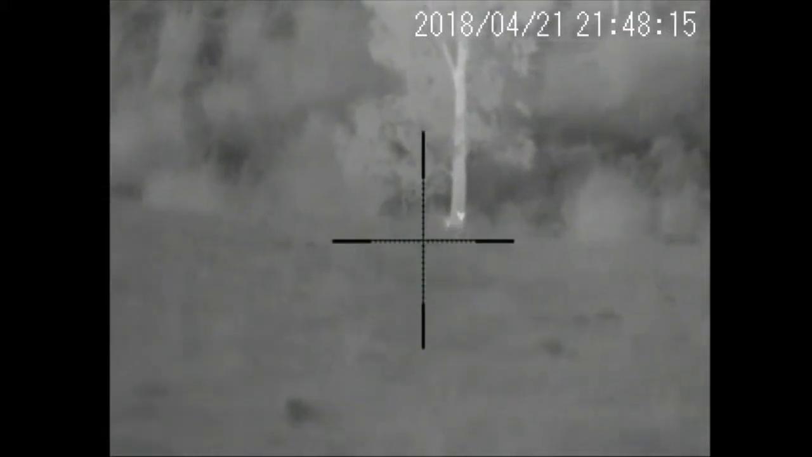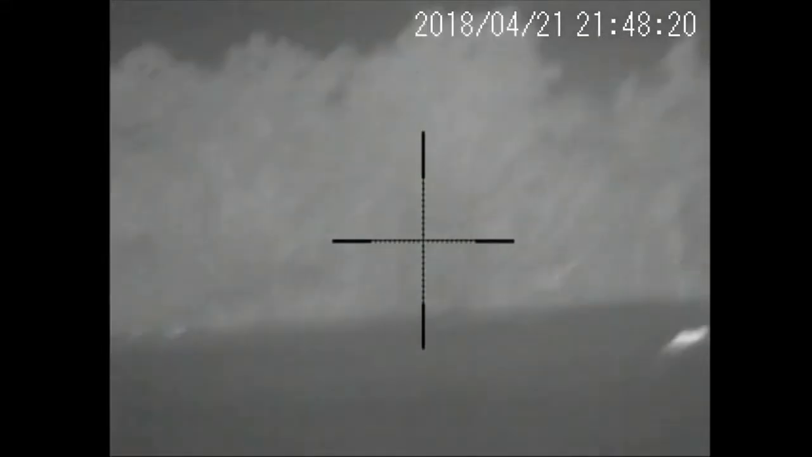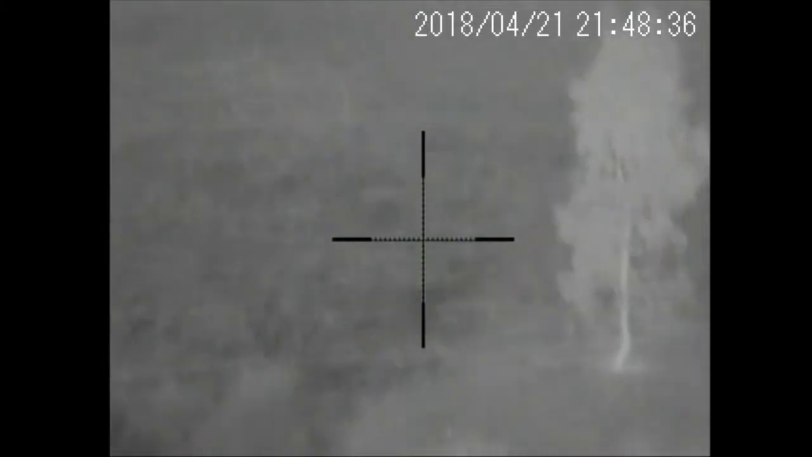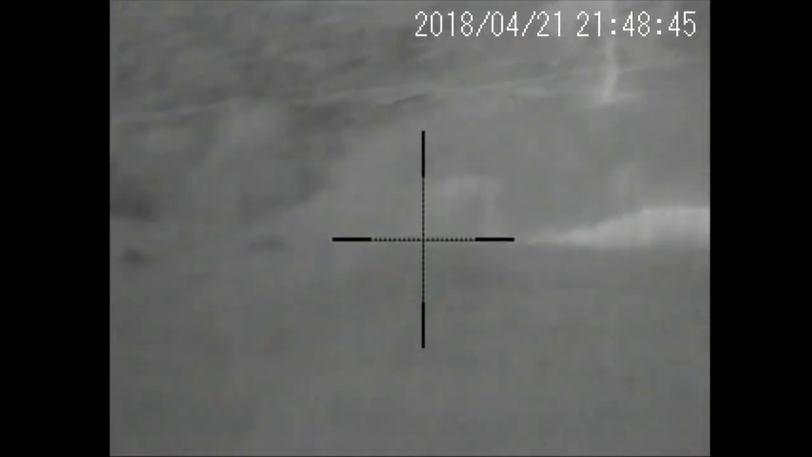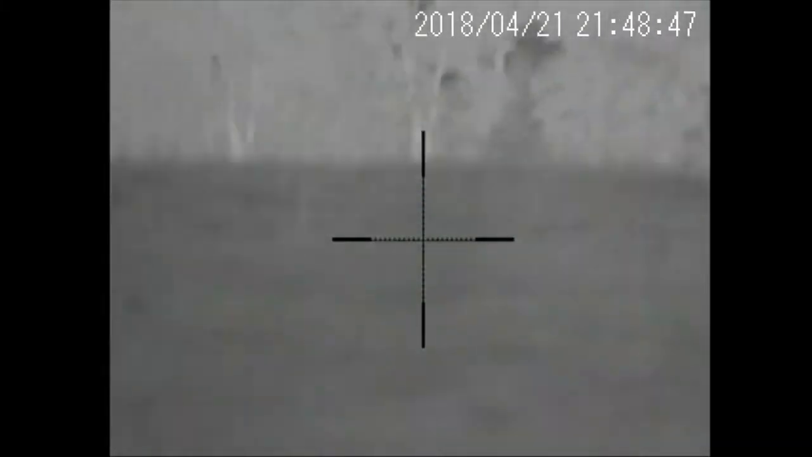So this one here, he was sniffing up a tree. I kiss called him and he just started bolting at me, and I changed position again from shooting sticks down to a prone position, and then I just start playing a patient waiting game. It gets awfully tempting to stand up and take the shot standing, but I run a pretty heavy gun with thermal, and standing shots become very unstable in a very short amount of time with arm fatigue.